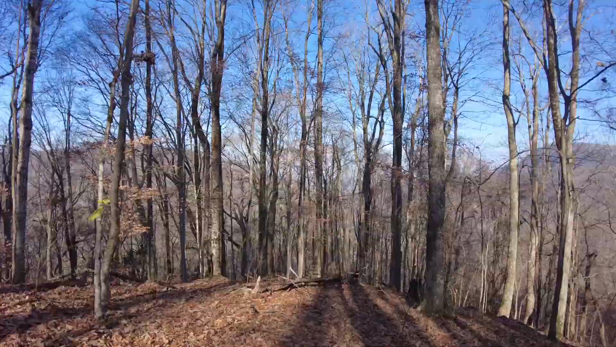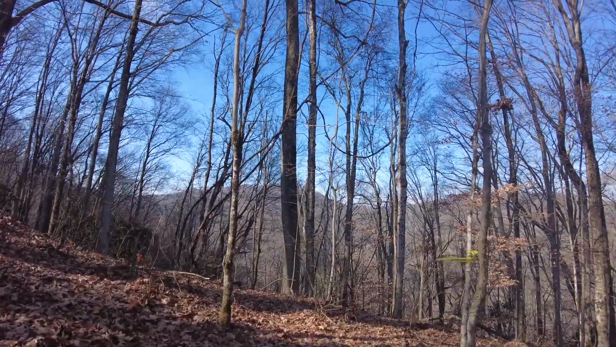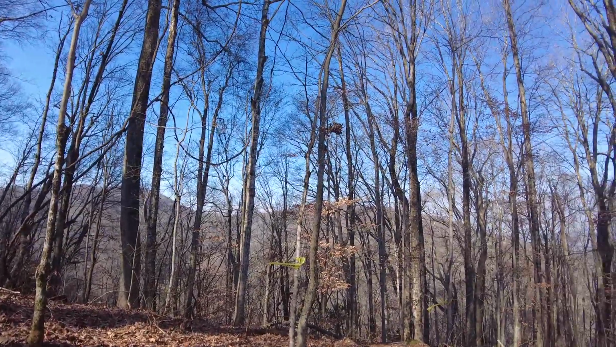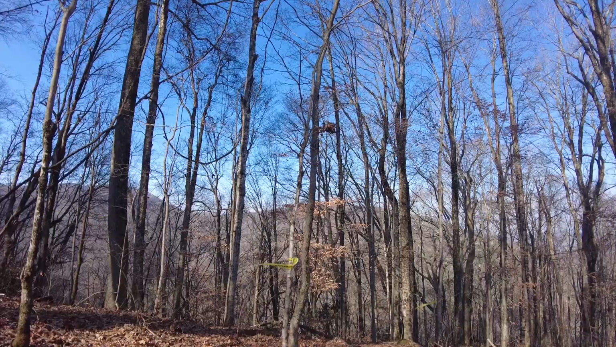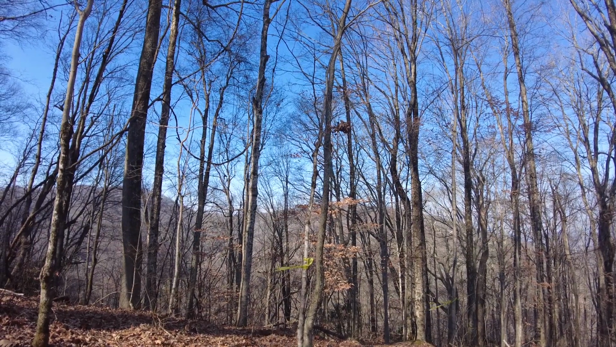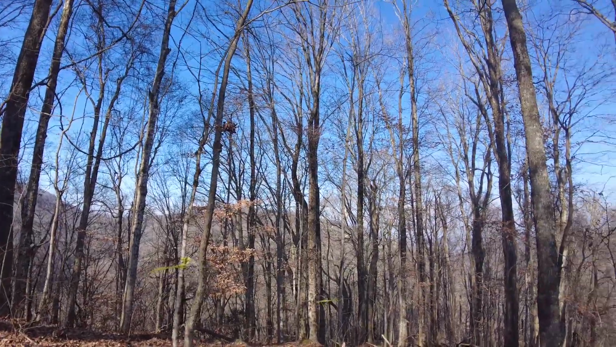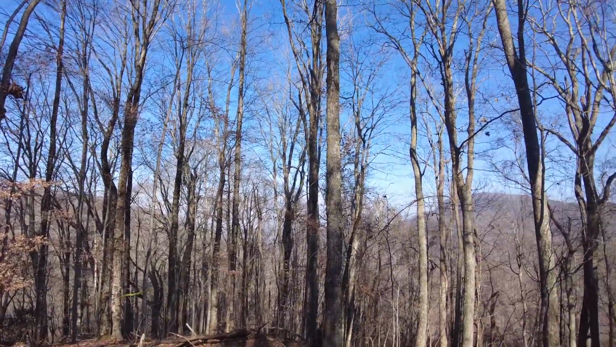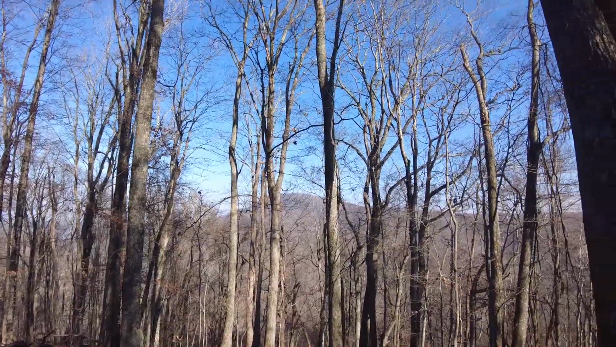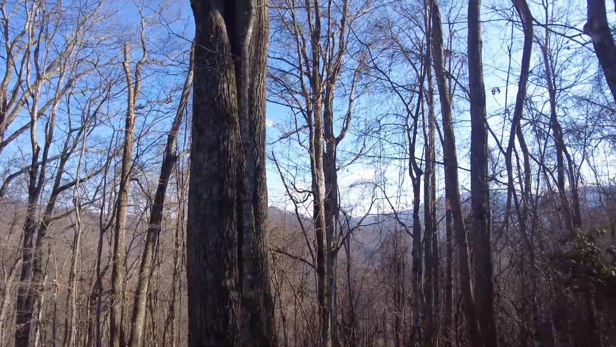So we finally made it up to the top of the ridge. We're about 3,800 feet roughly. This side of the property over here, you see that red tag, yellow tag? It's a property line survey tape that I put up here a couple months ago. Followed my property around. Over here on this side is all Cherokee National Forest.